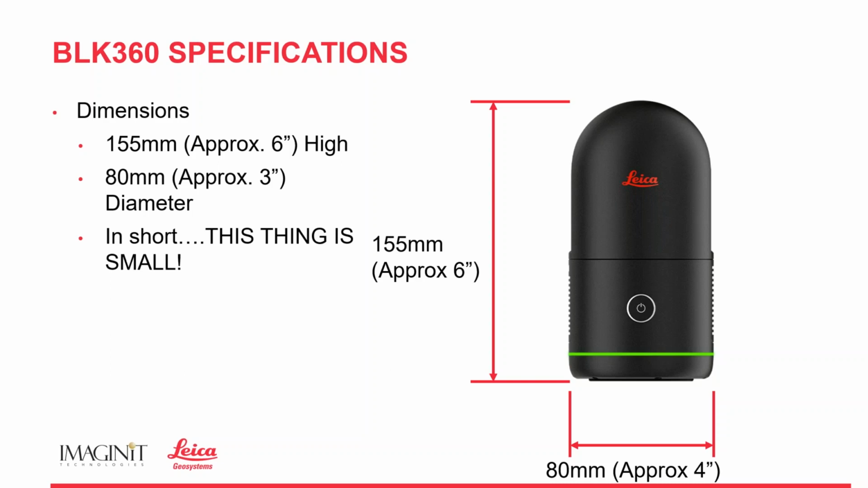We can, if we need to, take it and set it up in a ceiling. We can set it behind some equipment that maybe is a little tight to set up a tripod. I can set it on the ground if I need to, and still be able to scan data and get that data rather fast.